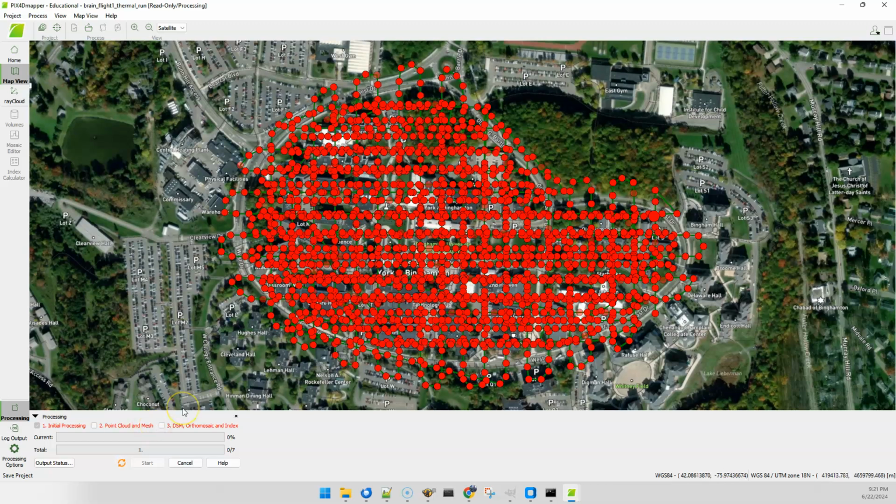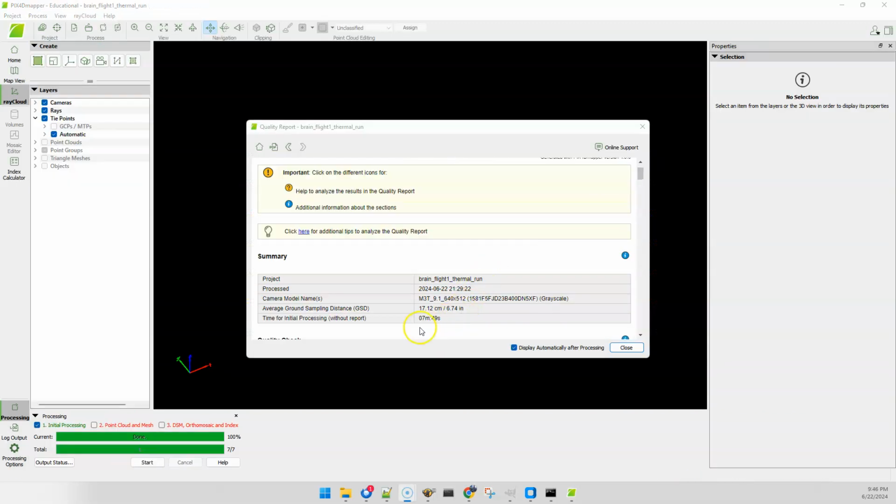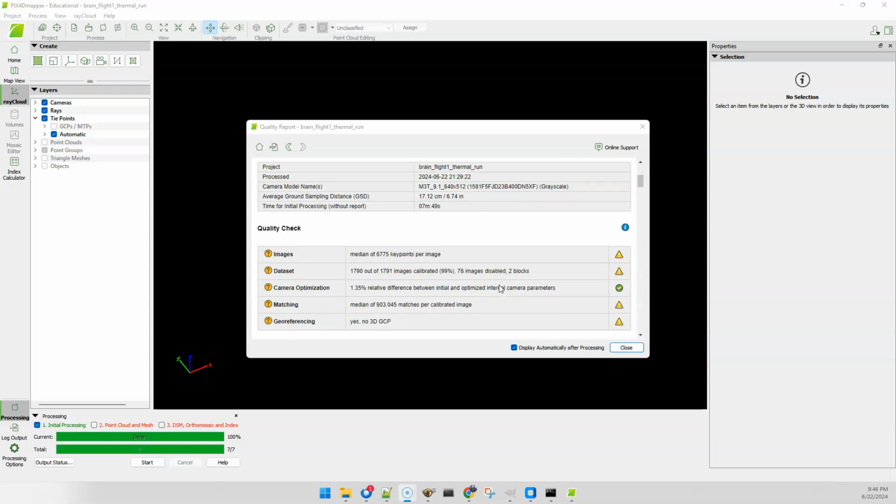And this should work. I'll pause the video. We'll take a look at the output. So we'll see you on the other side. Okay, this run is complete. Took about 8 minutes. And 99% of the images calibrated.